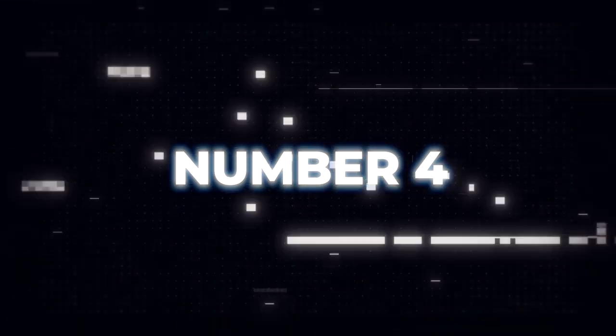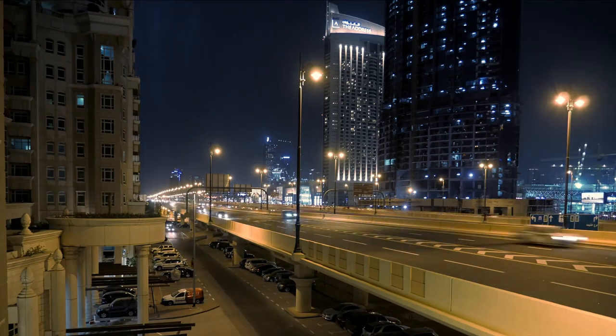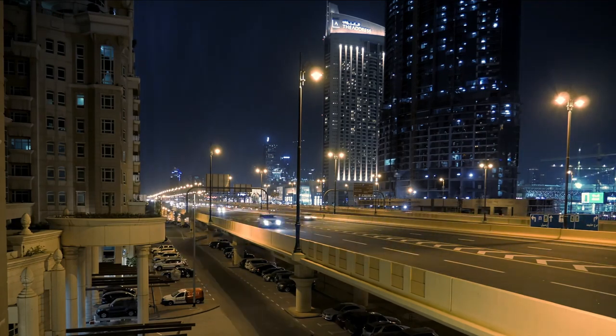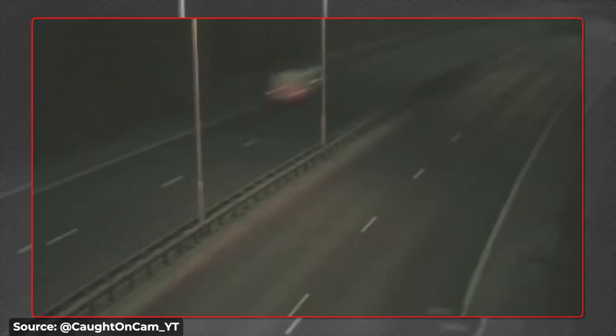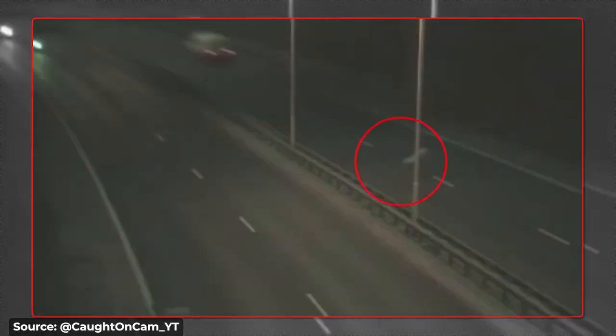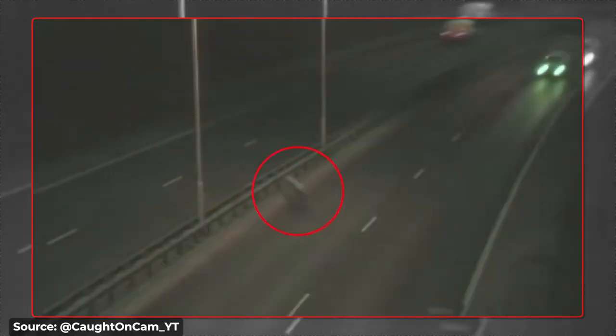Number 4. Can you believe it, folks? In 2007, a security camera on a busy freeway in the UK caught something pretty damn strange. No, not some careless driver cutting across lanes or a rogue pothole waiting to ruin your day. We're talking about a weird-looking entity crossing the road. At first, people thought it might be a deer. But let's be real, this thing looked nothing like your average run-of-the-mill 4-legged animal.